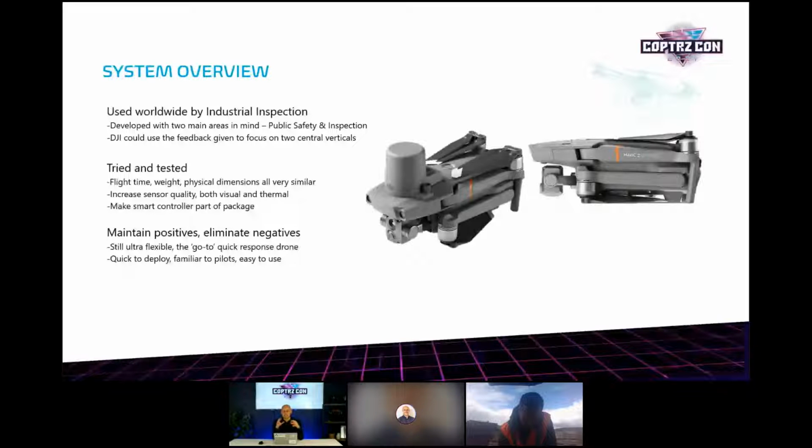But with this RTK enabled platform, you'll be able to get to a position and stop it from wandering about. Obviously with GPS, which most drones fly off, you're looking at around a 5 meter sort of sway. So when you take off and land and when it's in the air, it will try and stick to that GPS coordinate. When you've got RTK ability, you're getting real-time kinematics to keep your drone level and stable.